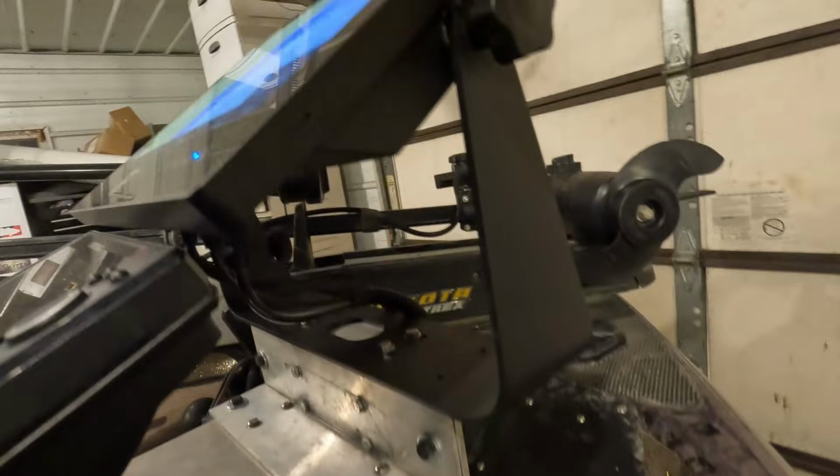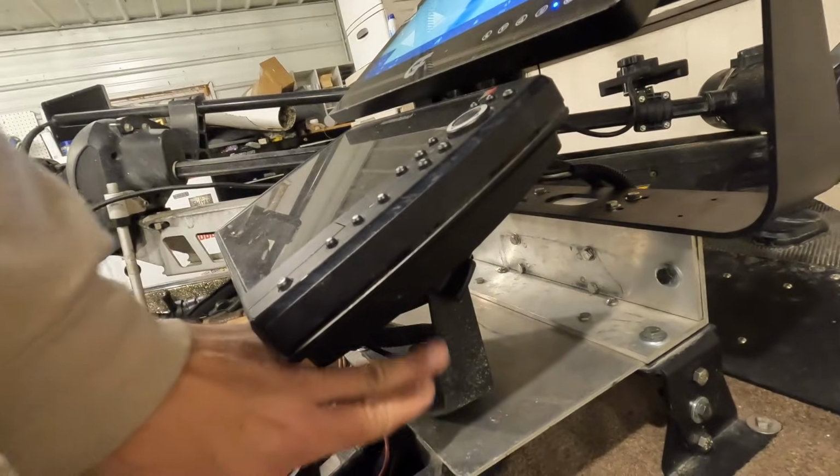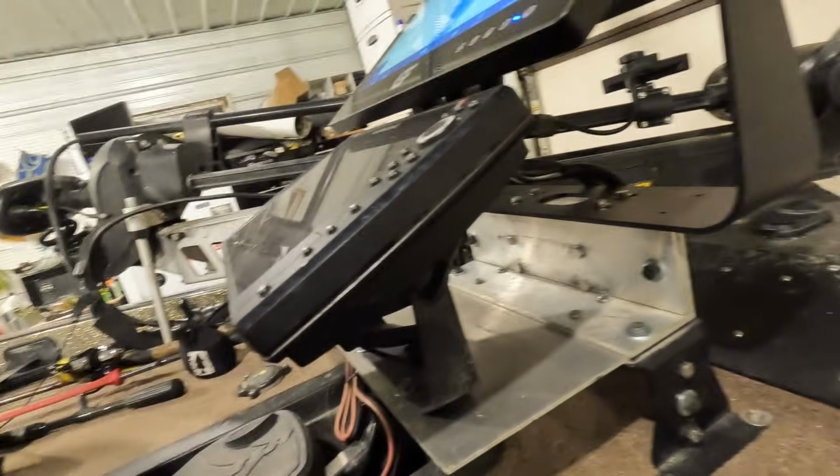Speaking of weight, part of the reason why this unit weighs so much is not only because it's big, but because for the gimbal bracket, Getfish Marine uses a steel bracket versus a standard aluminum bracket that most other brands use.